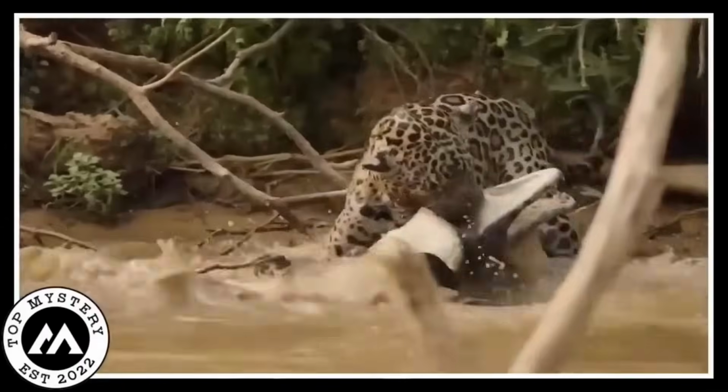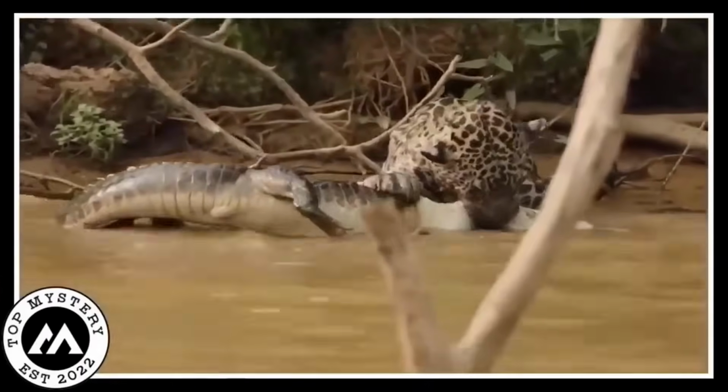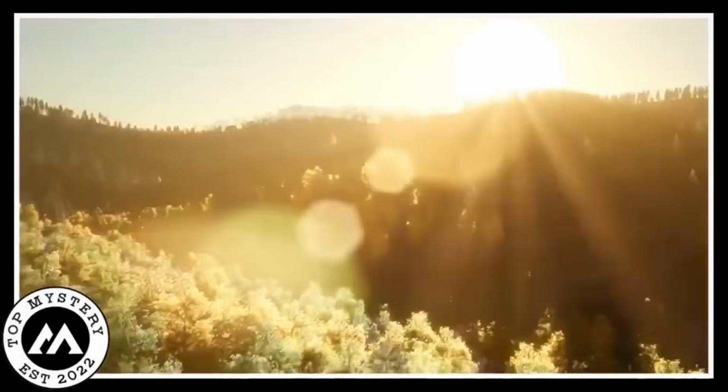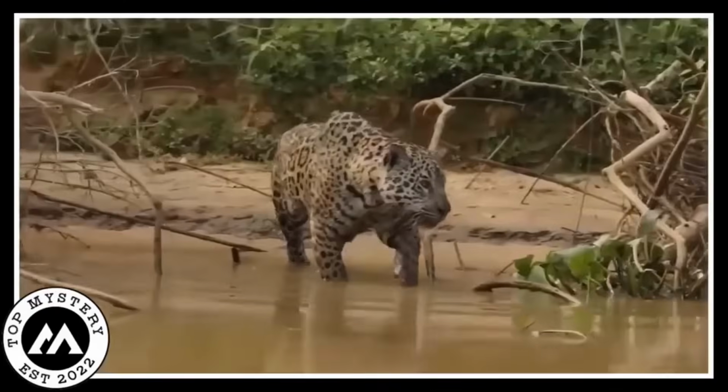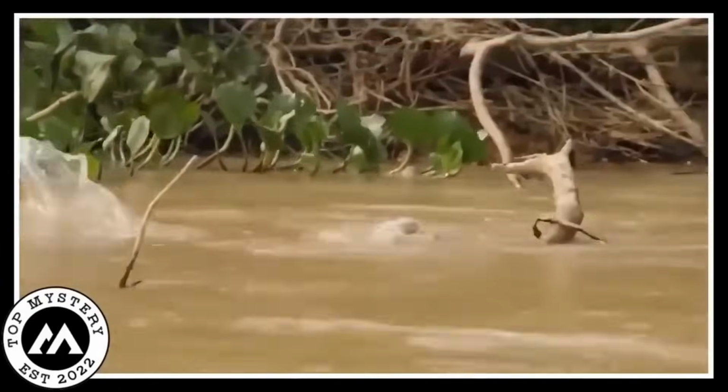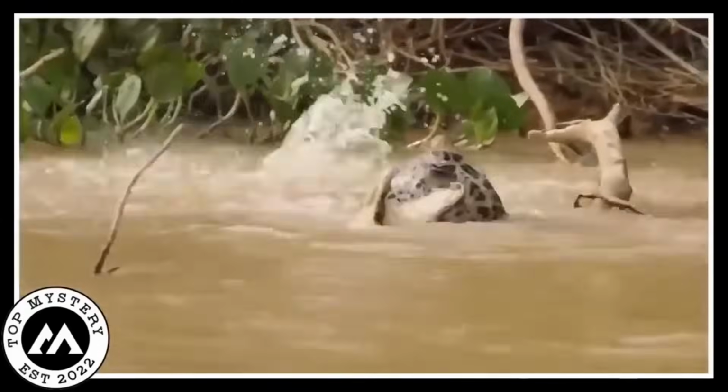The jaguar's strong grip made sure of that. It was a mysterious and surprising scene in nature. Picture this: the sunlight making patterns on the ground, and the river keeping its secrets while the forest stood mysterious. The jaguar, like a ghost, silently approached the river. The video showed all this like a glimpse into a secret world.